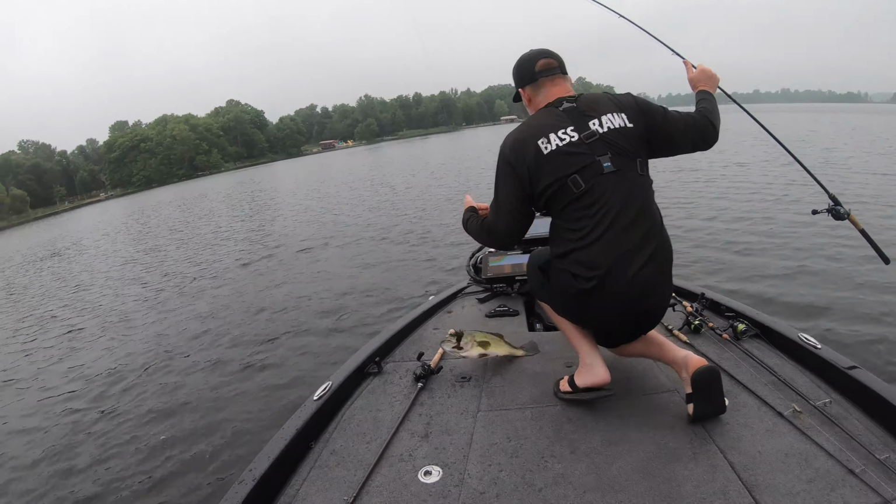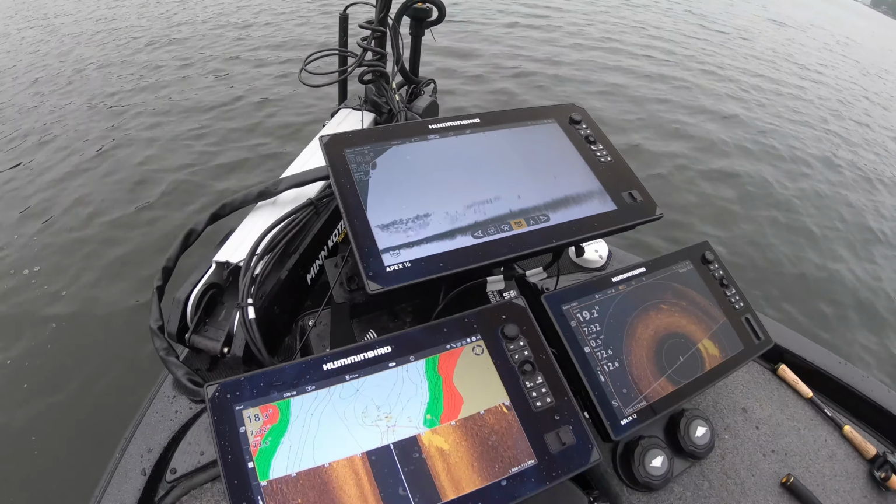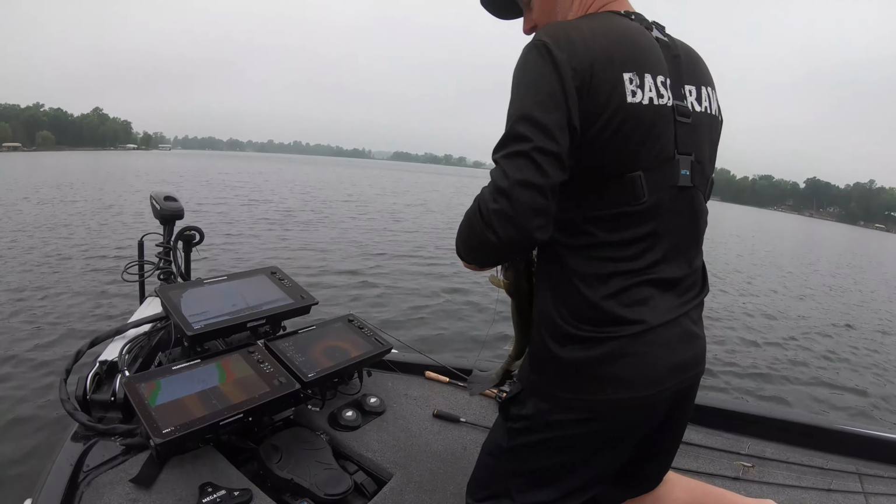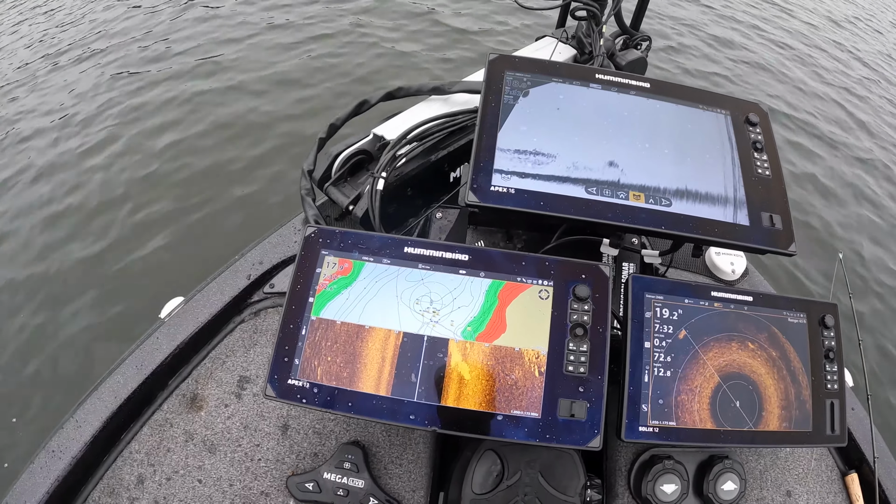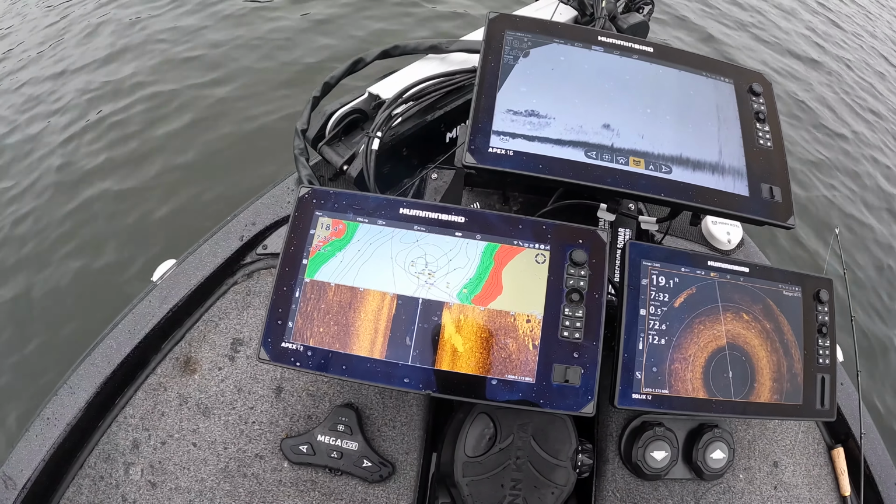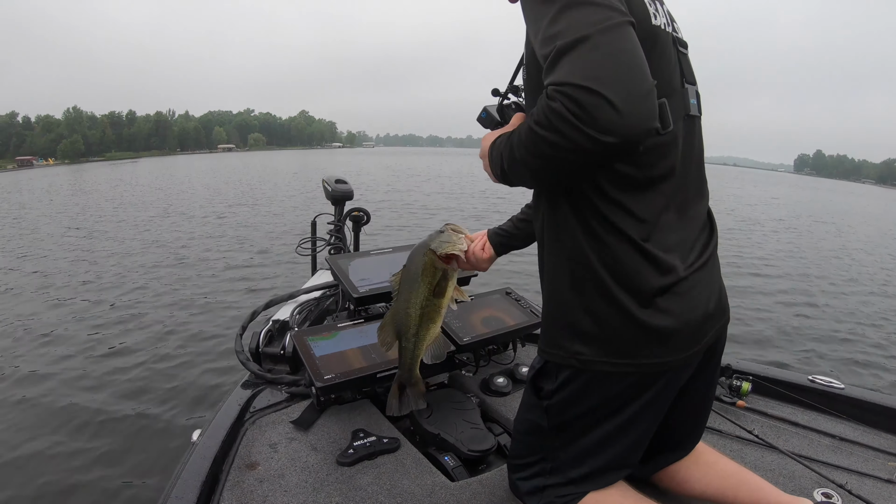You can see them, they're still on the graph. 7:32, those fish just disappeared to the bottom again. They're not even on the structure. If you look at here, we're just coming up to the structure, so they're out in 18 feet on just a soft bottom, just roaming. This might be a really good sign.